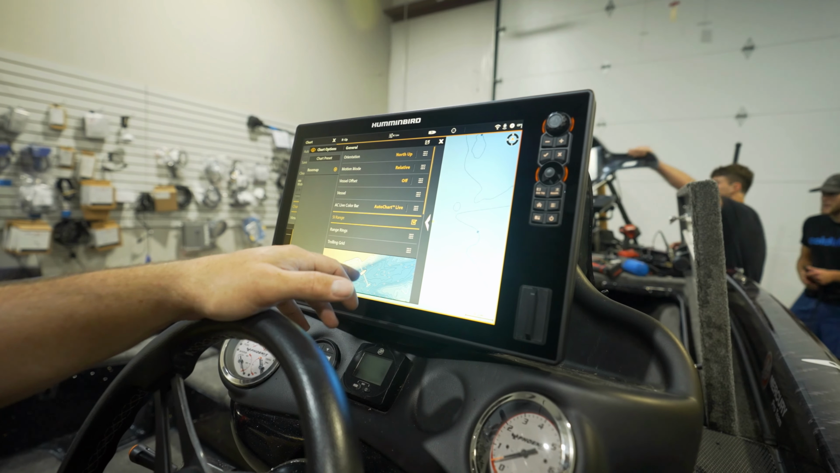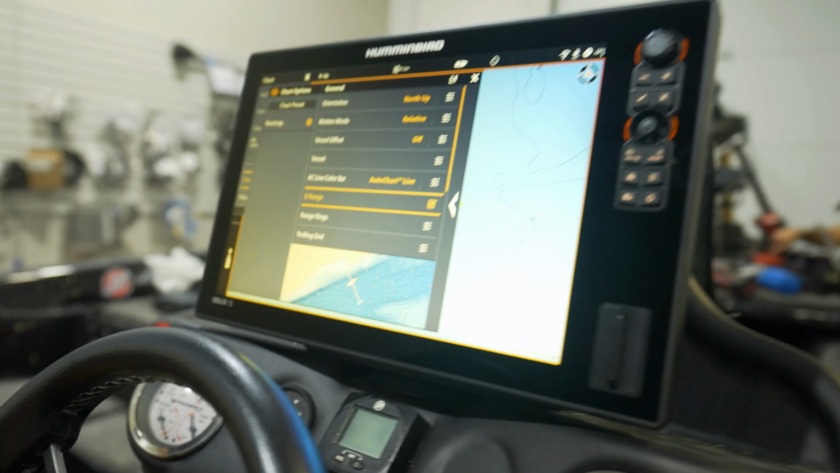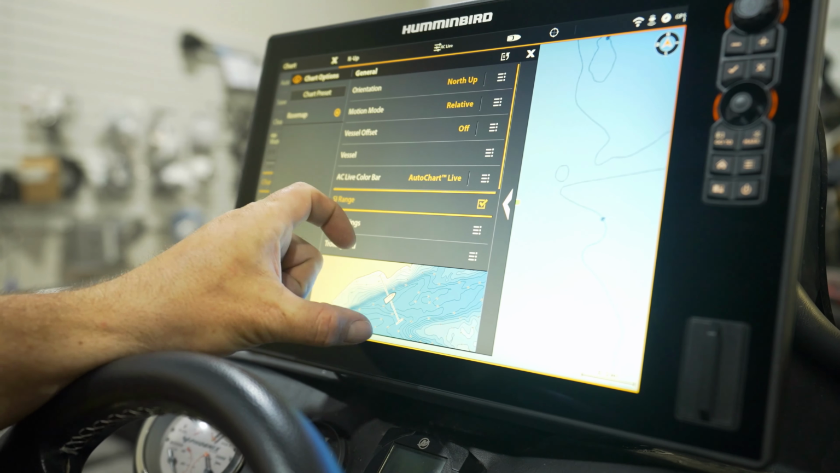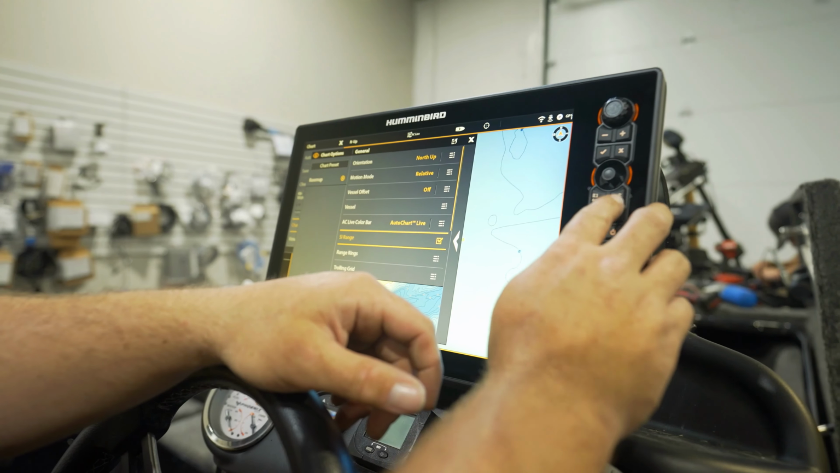As you can see in the display, that's going to give you the sidebars to let you know how far you are side scanning, whether you're shooting 50 feet, 100 feet, 120 feet, whatever it be. It'll physically show you on the mapping representation how far you're side scanning.